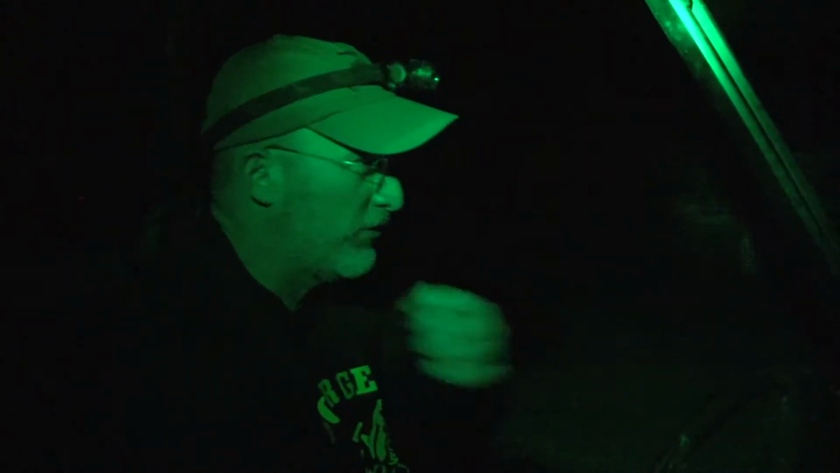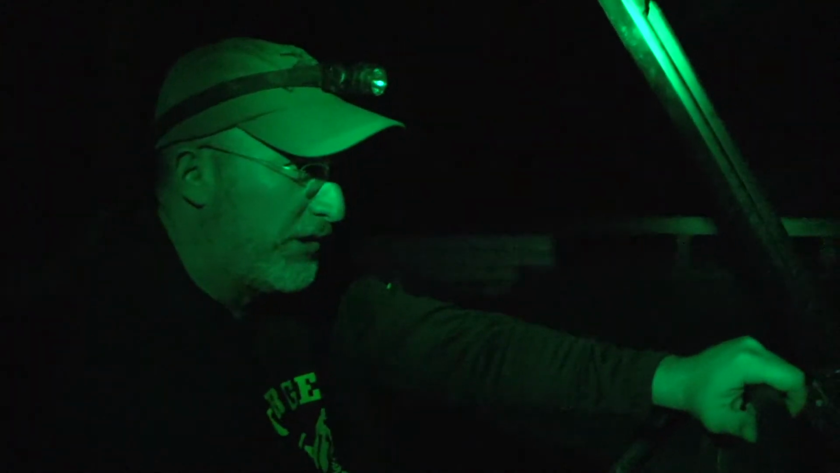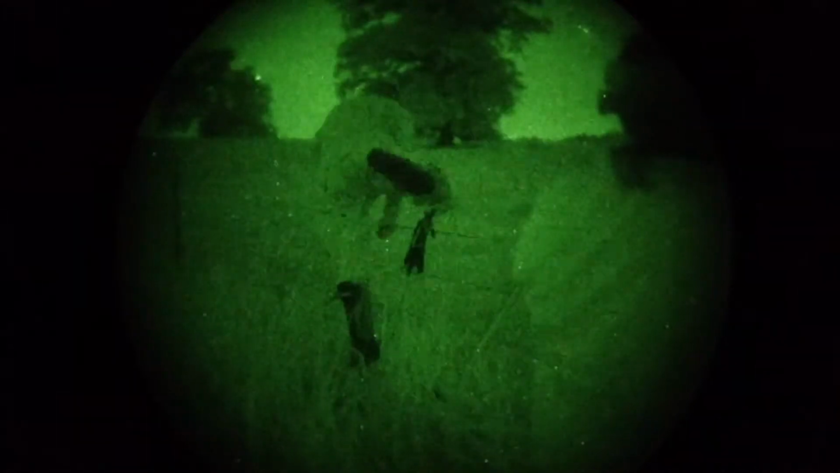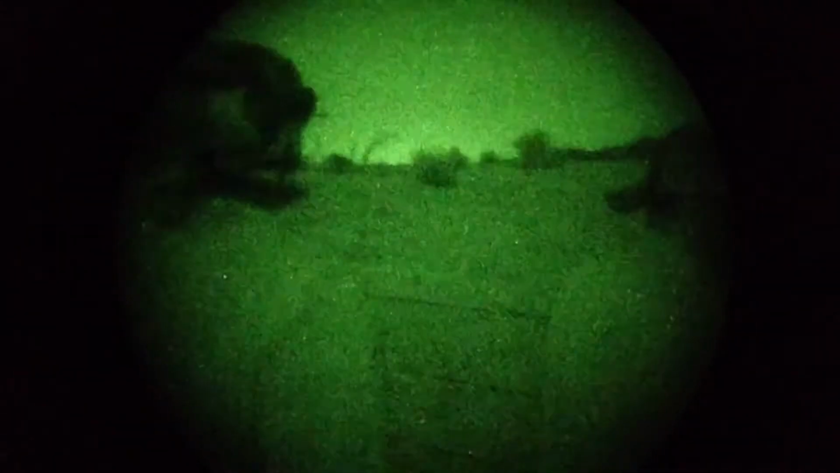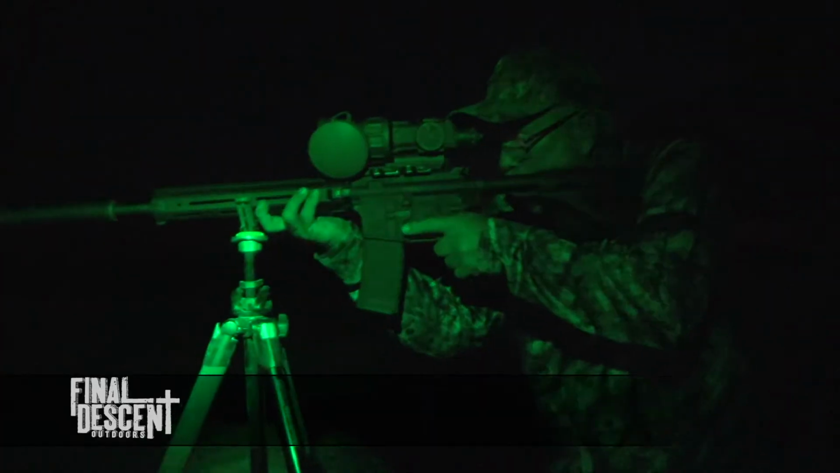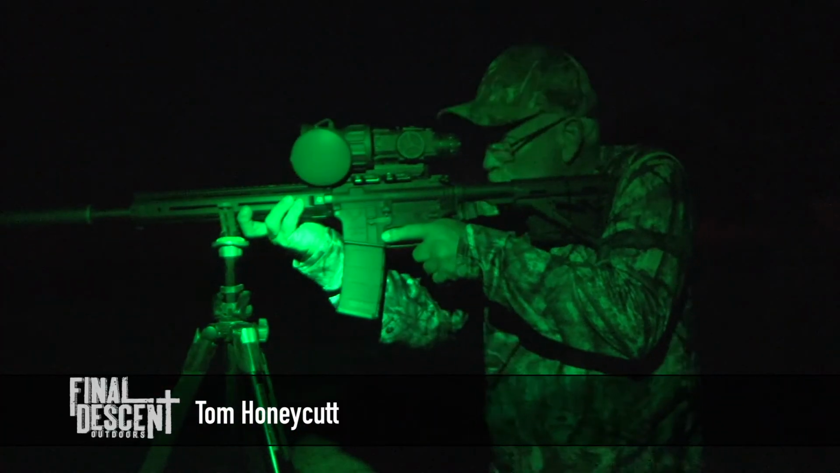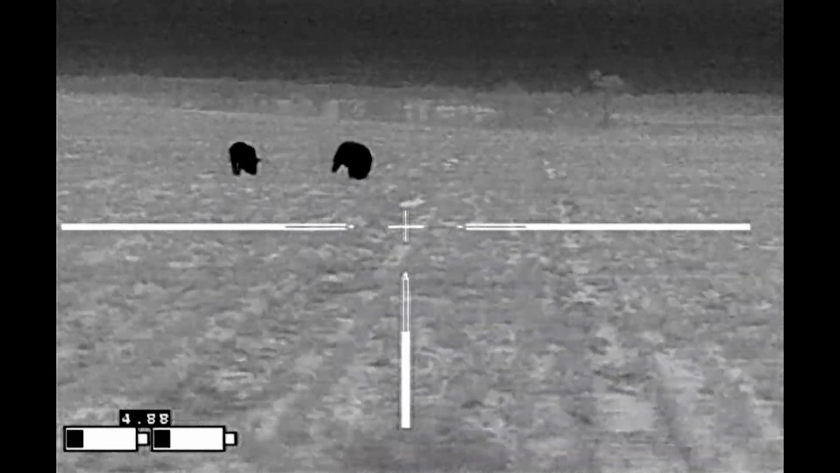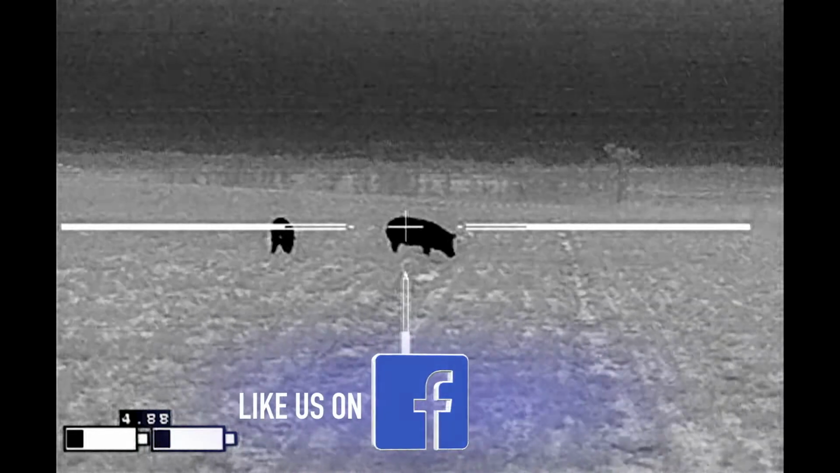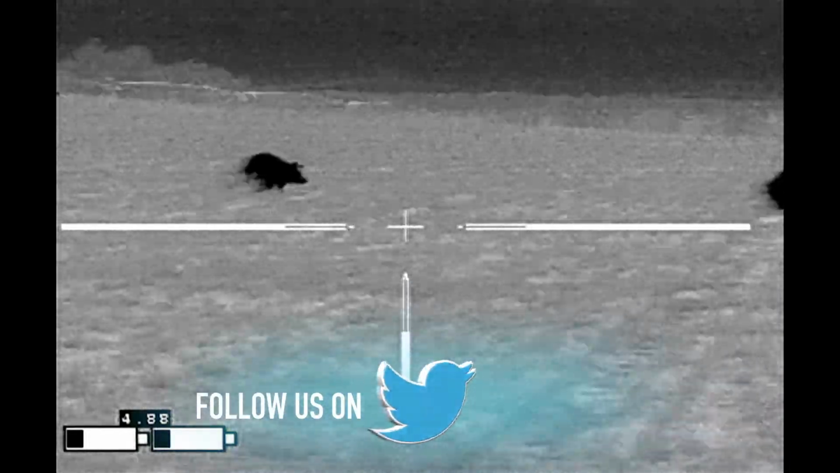We're gonna stop about 100 or 200 yards short of it to do a stalk. We got the wind right, we think. Ready?